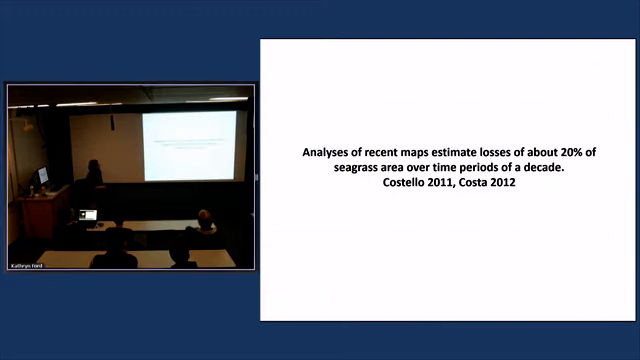So the analyses of recent maps done by our DEP, they estimate losses of about 20% of seagrass area over time periods of a decade.